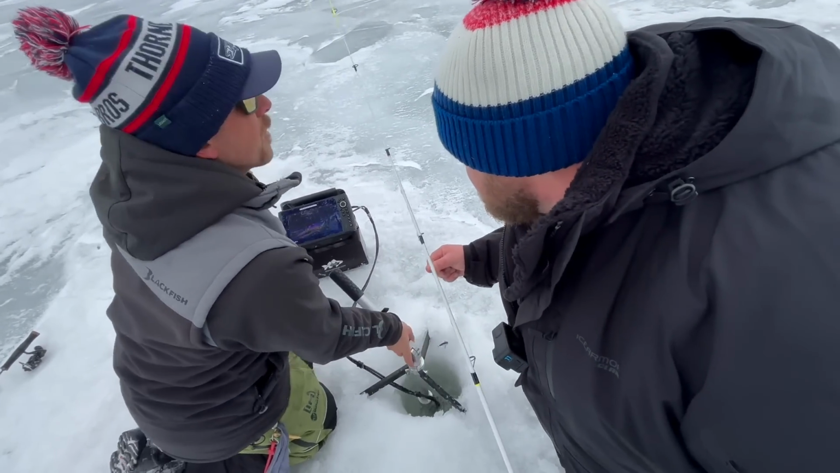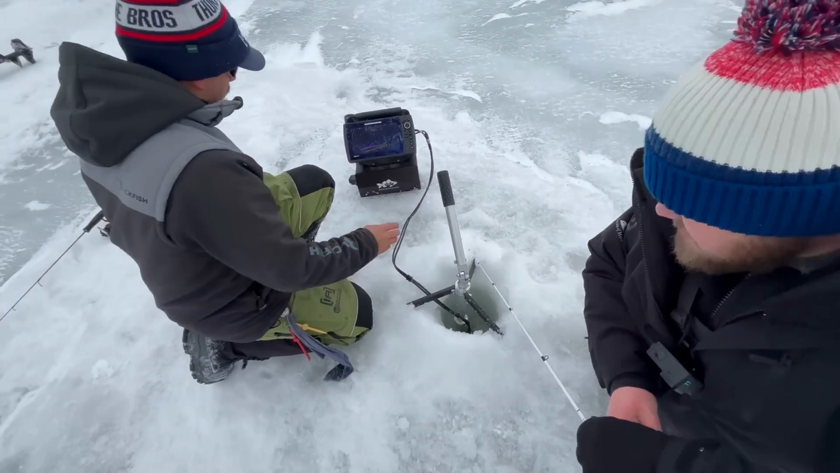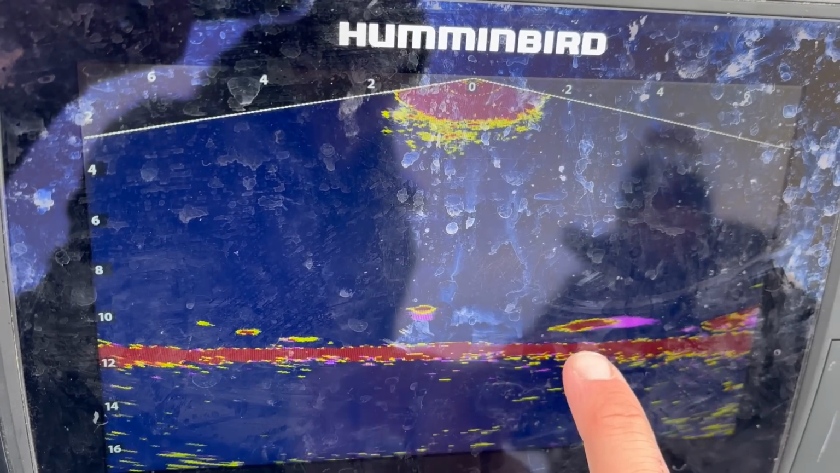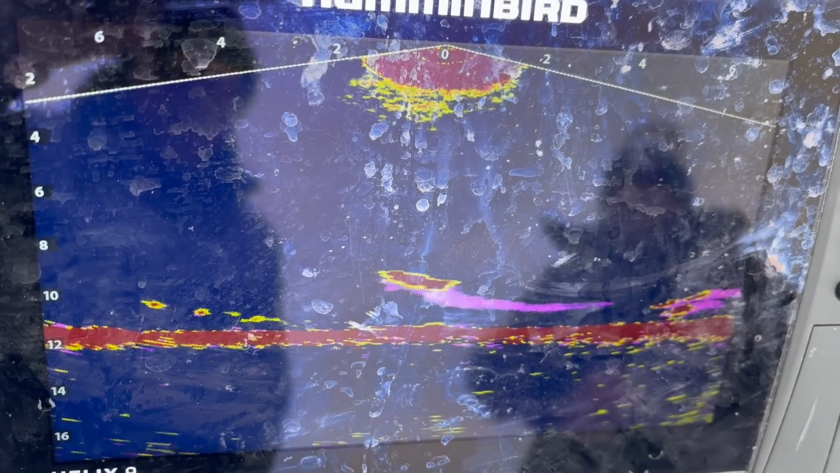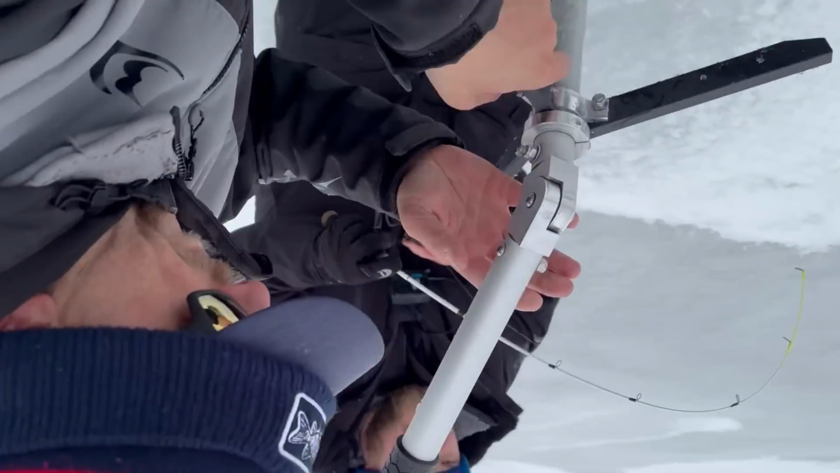Oh my gosh, look at that school. They're not very far. You want me to try to drill? You'll see when they see it. Look at that. Oh yeah, he's tipping, here he comes. Turn it on, dude. Here he comes. Get ready. Lake trout. Oh yeah. It's like lake trout, dude. Wow.